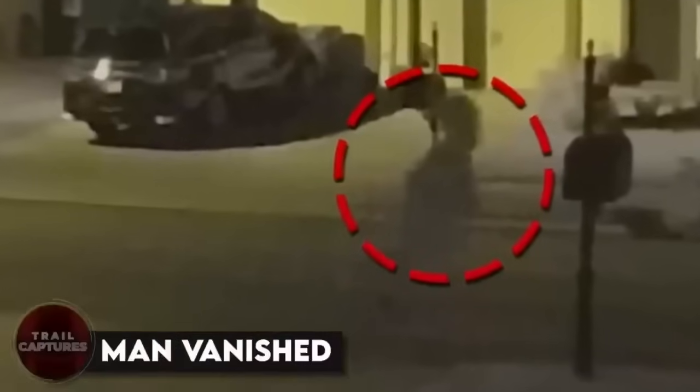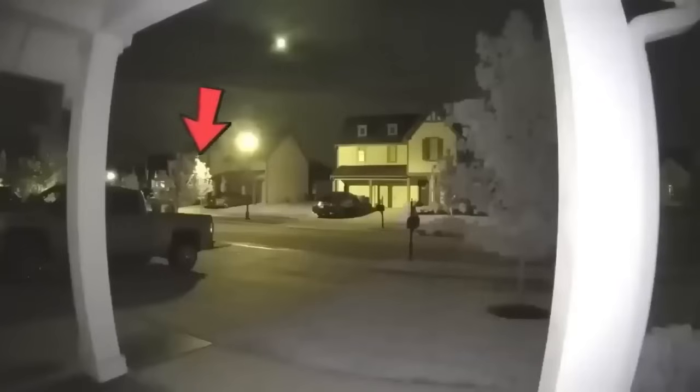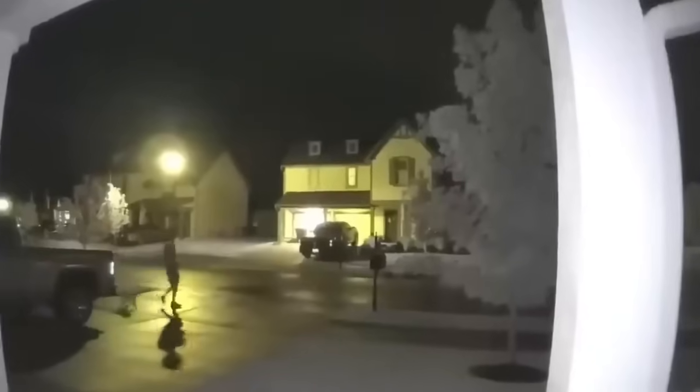Man vanished. This Ring camera recorded a man walking on the street at night, but just after a few seconds, he appeared to have vanished in thin air. It was in the middle of the camera's view, so we cannot say that he may have walked to the edge of the view. Now, how did this happen and who exactly was the man? This answer remained unknown as the woman whose camera recorded it said she had never seen him before.